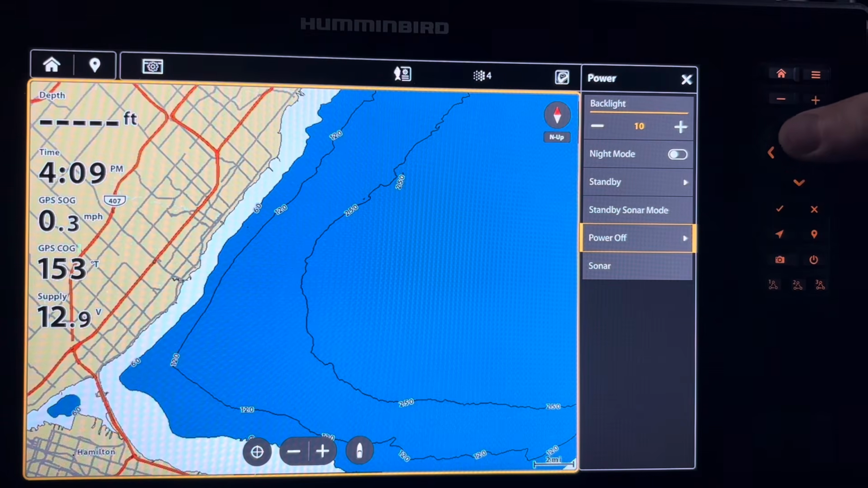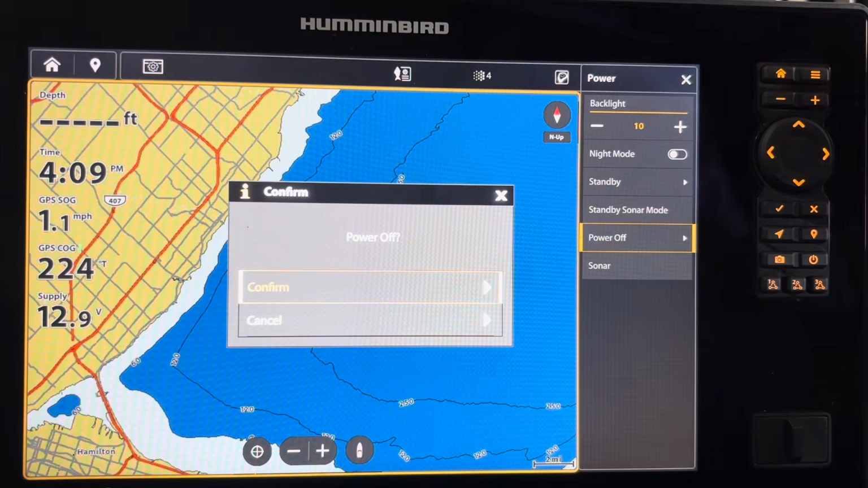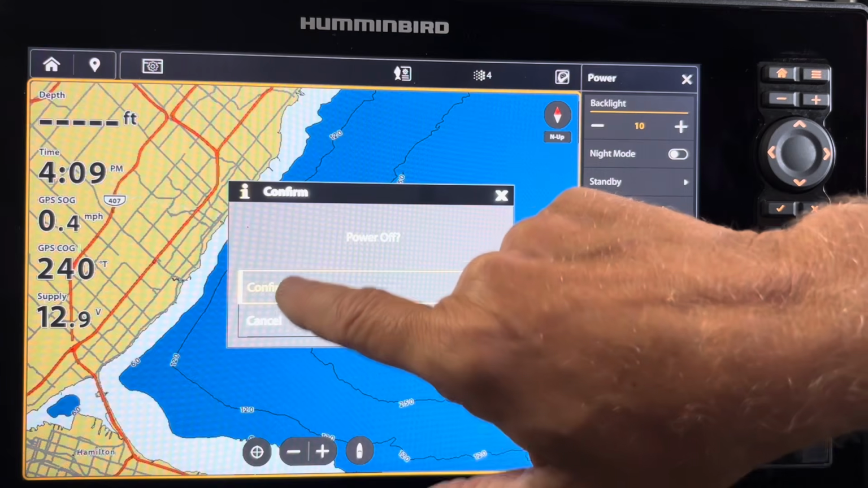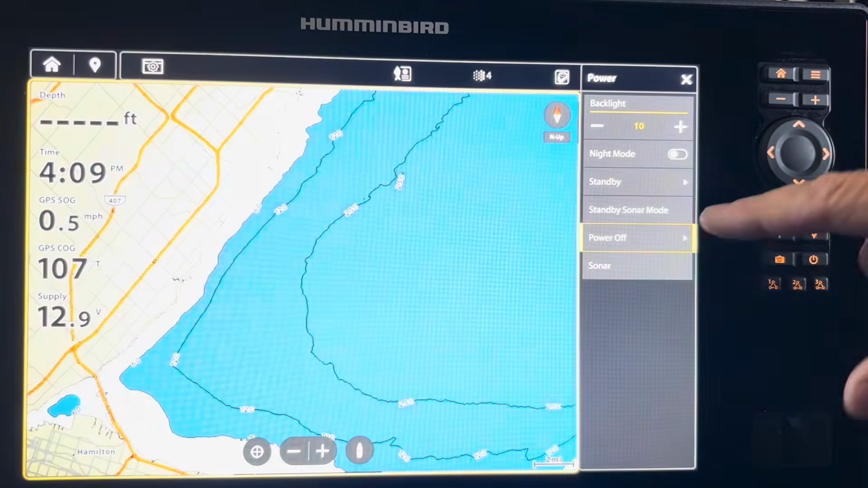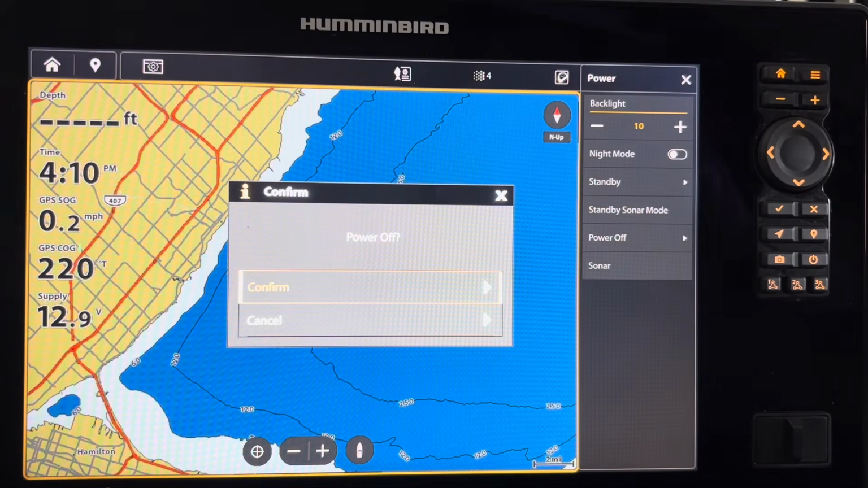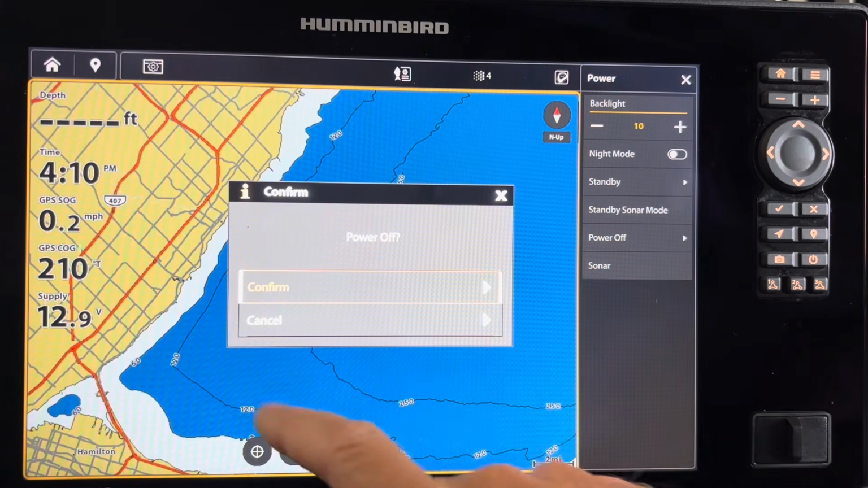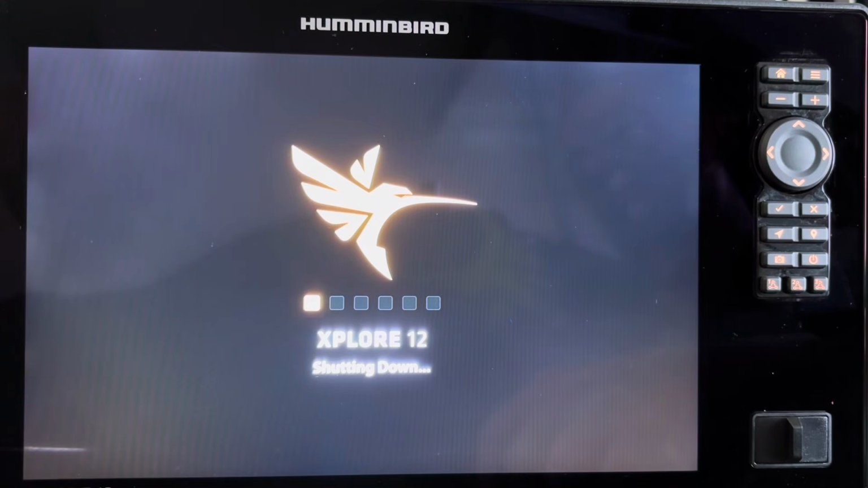So let's try the check mark, and there is a message just to confirm so you don't accidentally press it. If I hit confirm, it would power off, but for now I'm going to cancel. And let's then take the button itself and hit it and power off, and same thing, it's going to give you a confirm, which is a safeguard so that you don't accidentally turn the unit off. And we are just going to hit the confirm button, and you can see that it is now shutting down.